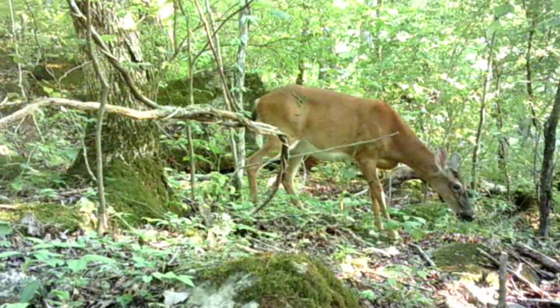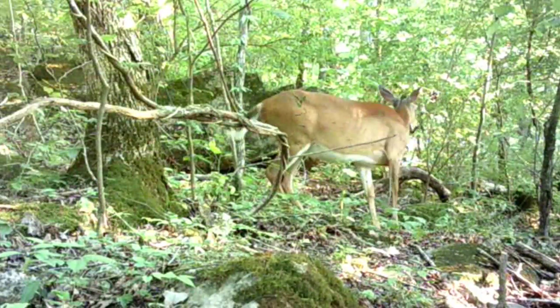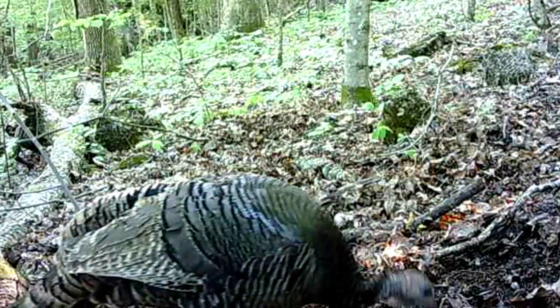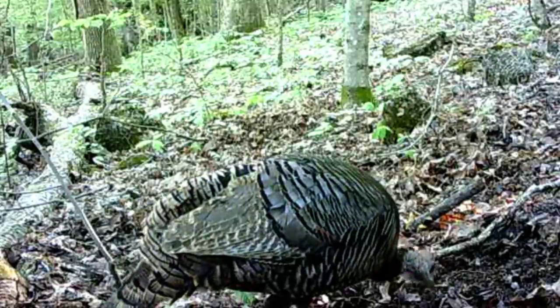I don't know how these old deer stand it. It's so hot, and these flies are eating them up, you could see here. And there's the old turkey. Had to be down early out of the roost. It's too hot during the day.